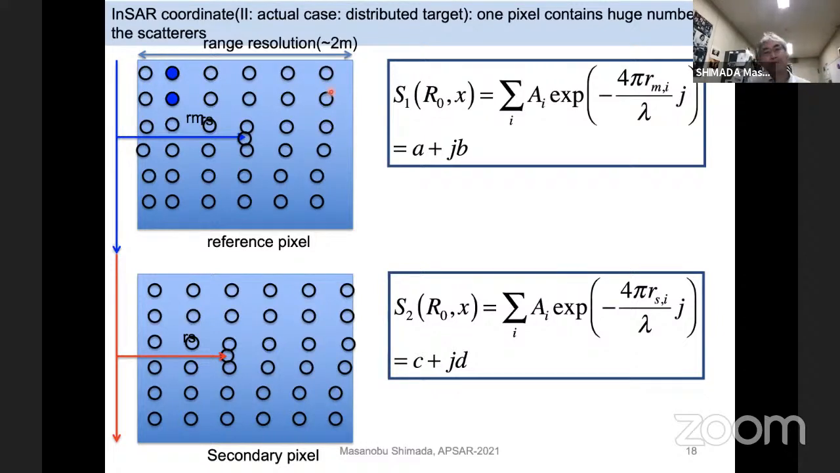So the expression of the SLC for one pixel is the summation of a_i exponential of minus j 4 pi R_i divided by lambda. This is a linear summation of these components. And each component expresses the contribution from one scatterer. But here one pixel is composed of many scatterers, so summation is always necessary.